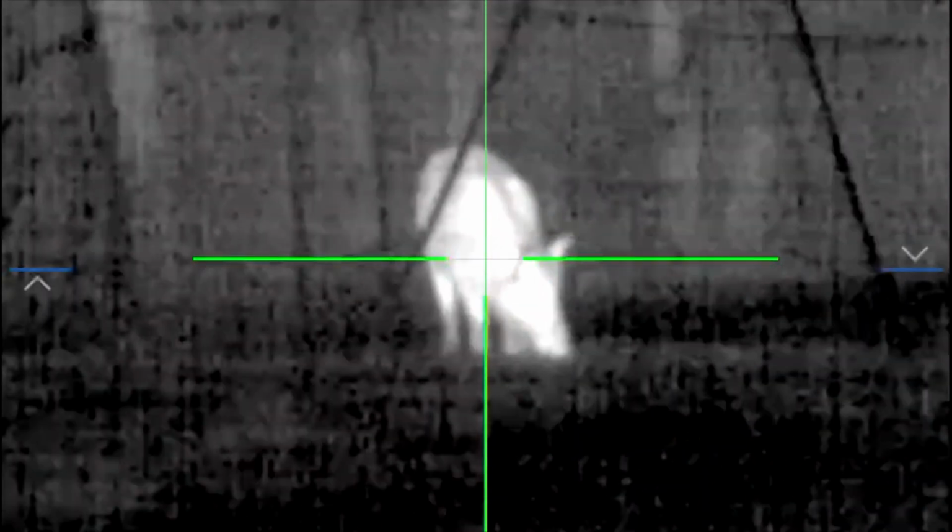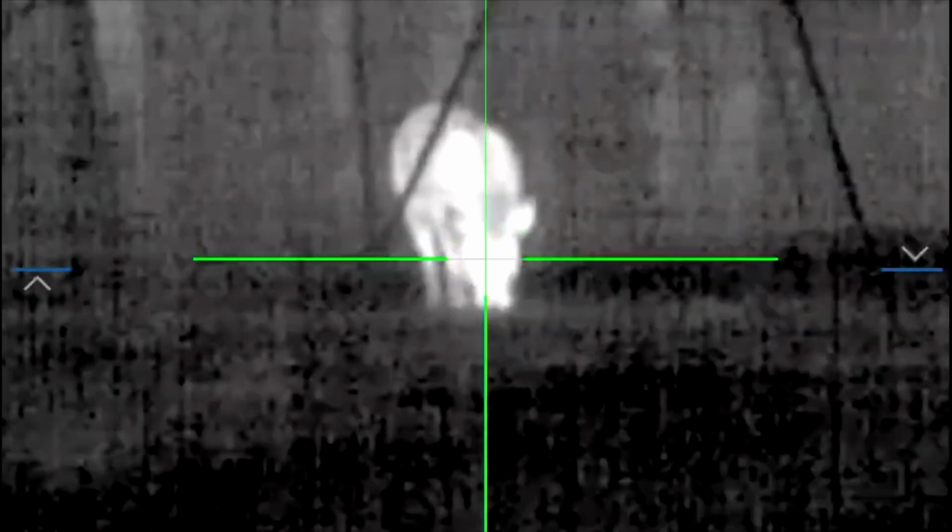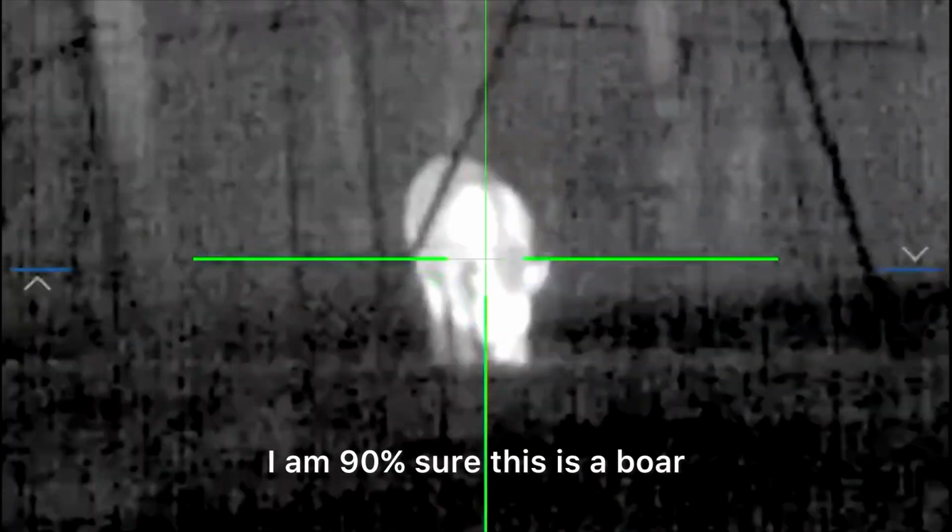All right, guys, you can't see me, but we got a pig out there. Now I'm just trying to verify if it's a boar. All right, guys, I am 90% sure this is a boar.